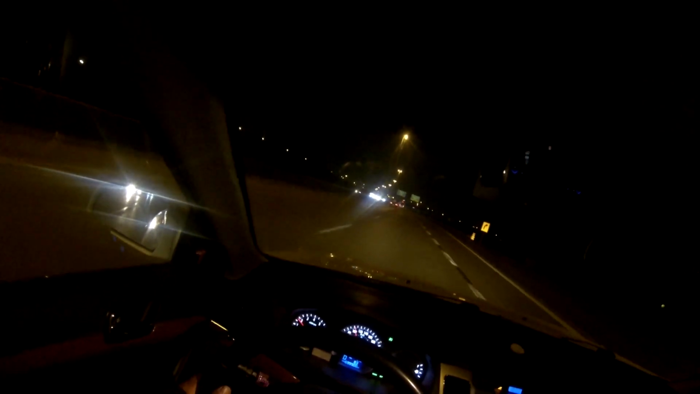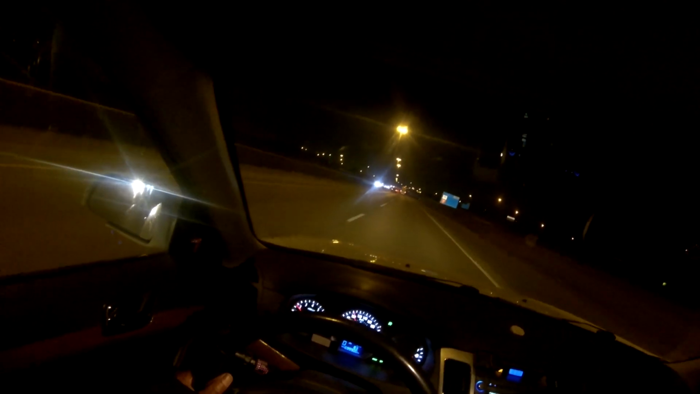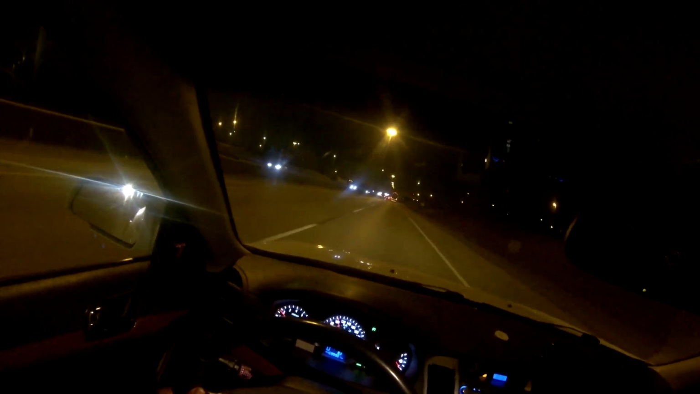So again, this is night driving on the freeway, and then I'm just gonna give you some tips like how you can make driving a lot more fun. Because right now my foot is off the gas pedal because the cruise control is maintaining the speed. Now I can see there are lots of cars ahead of me, so when I start to get close, and that's a big tractor trailer,